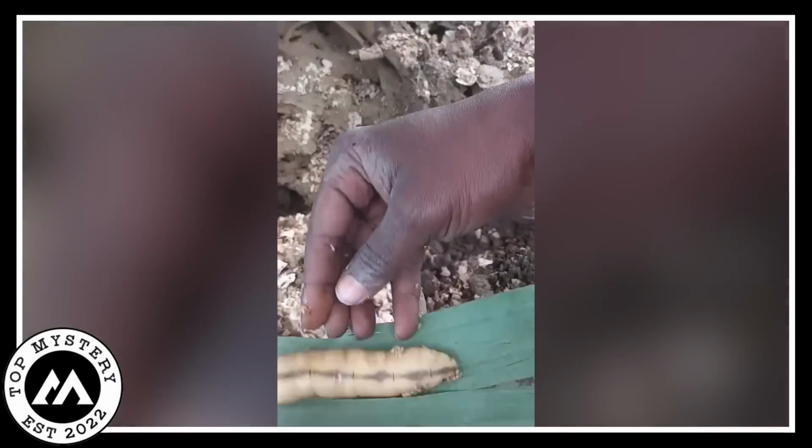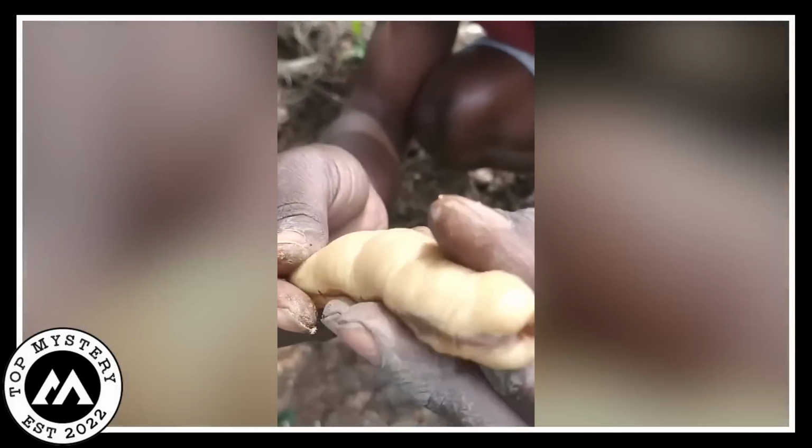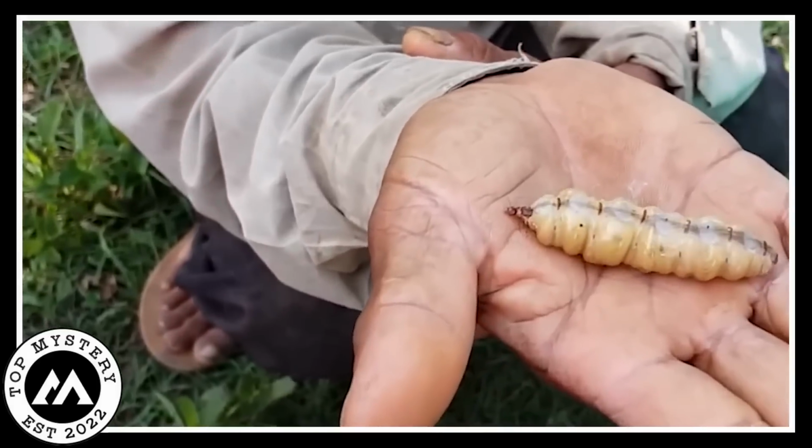He carefully places her on this vibrant green leaf, and with the sunlight playing its game, the queen termite looks straight up majestic. Why? That's the million-dollar question.